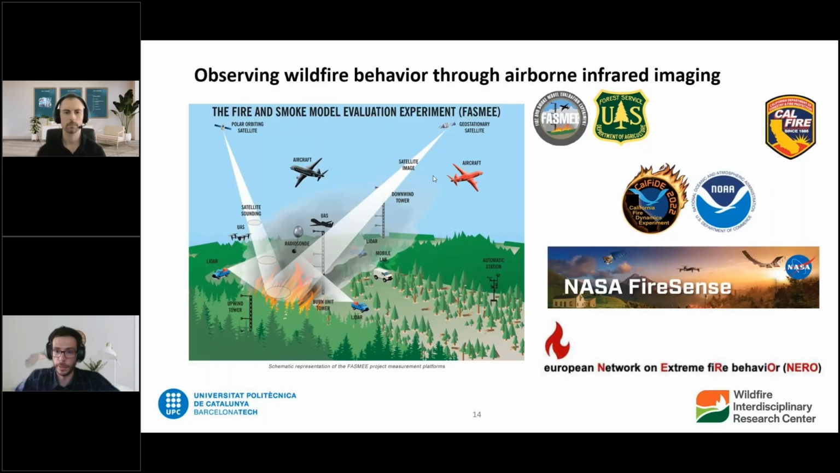We've collaborated with NOAA, the National Oceanic and Atmospheric Administration from the US, that has also conducted the CAL FIRE experiment in 2022, for example. NASA has also launched the FireSense campaign that's ongoing. So all this technology is enabling a lot of new research with a great potential, right?